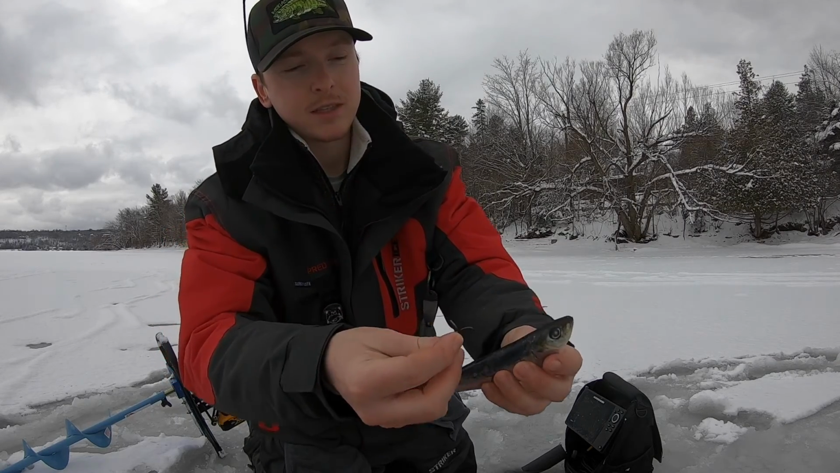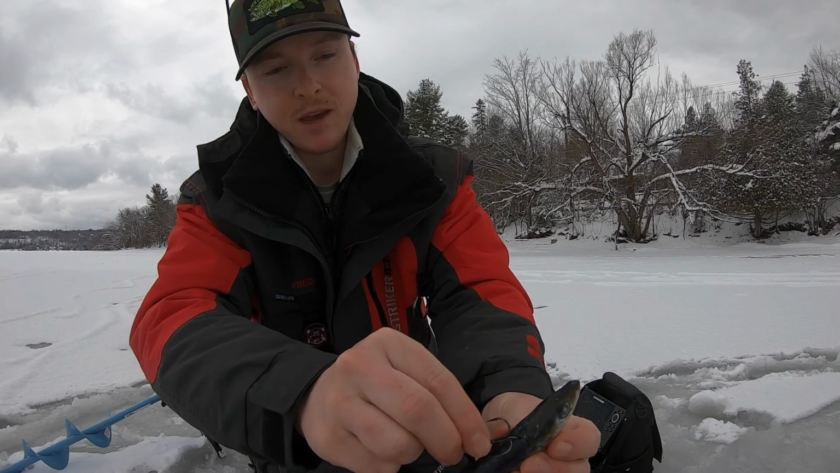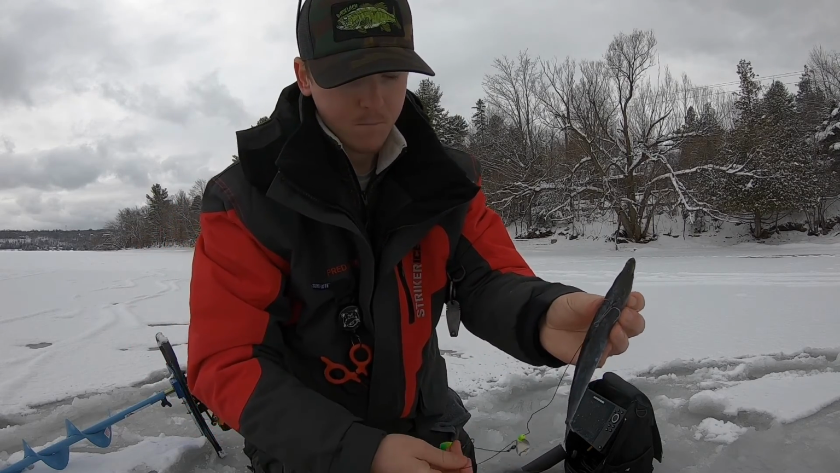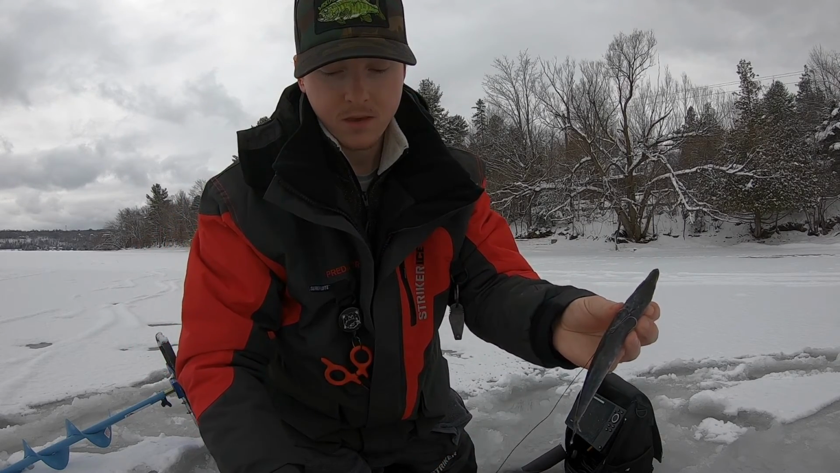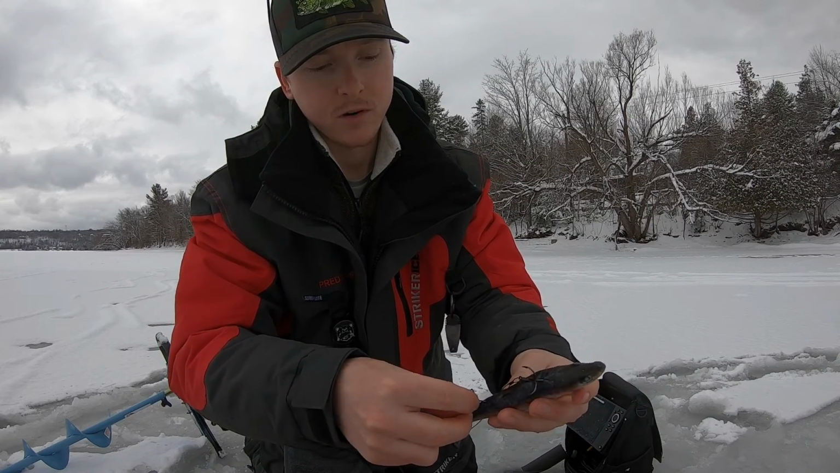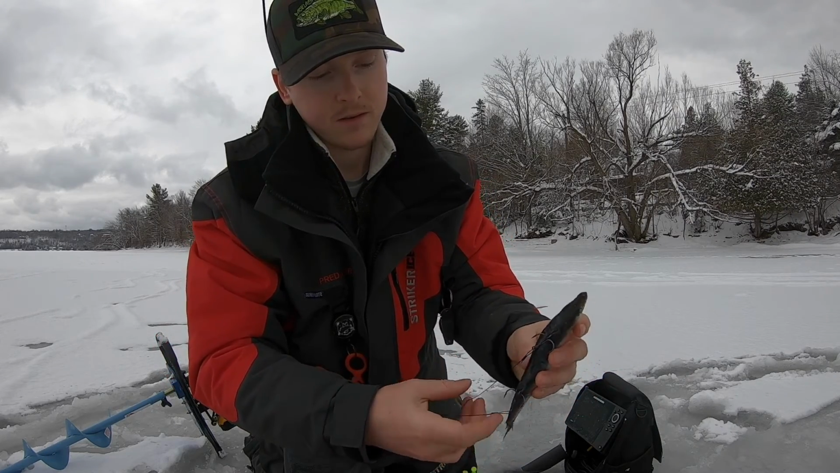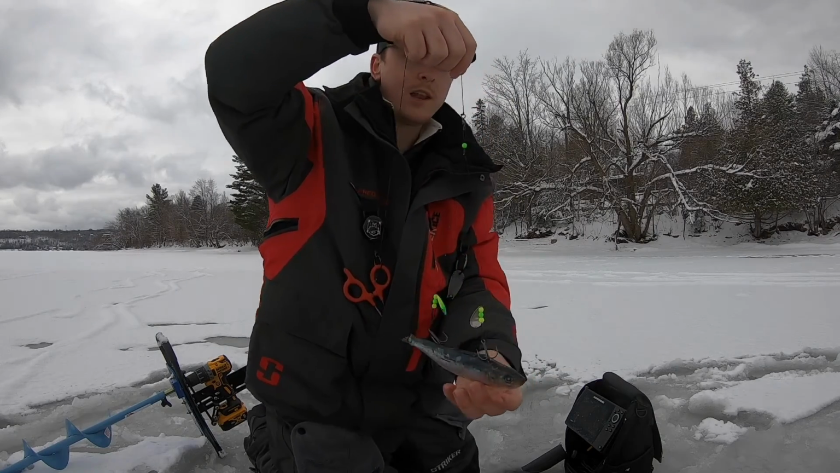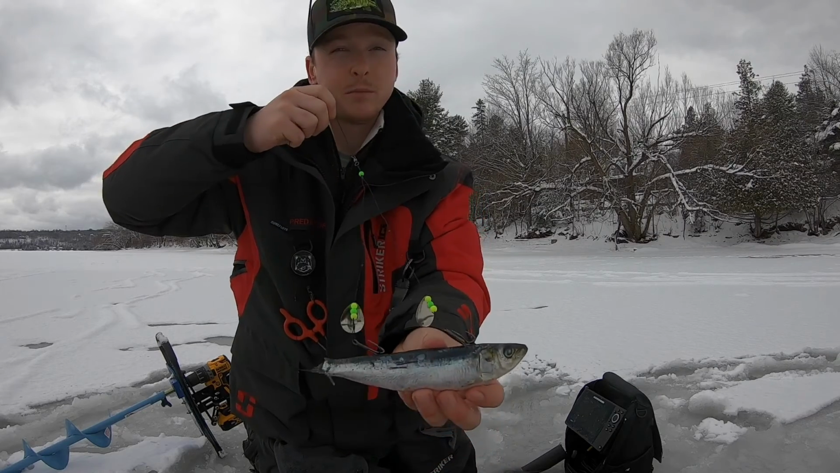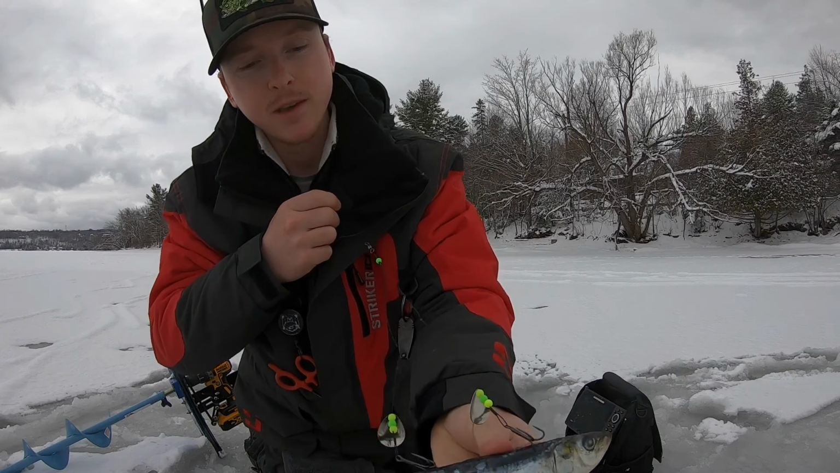So what I like to do is I take the front hook and I put it right behind the head, right there, facing that way. And I'm gonna do the same thing with the other treble hook. I'm gonna put it at the back of the bait. I like to do it that way because you want to make sure that your bait is sitting horizontal in the water. That's the most important thing.